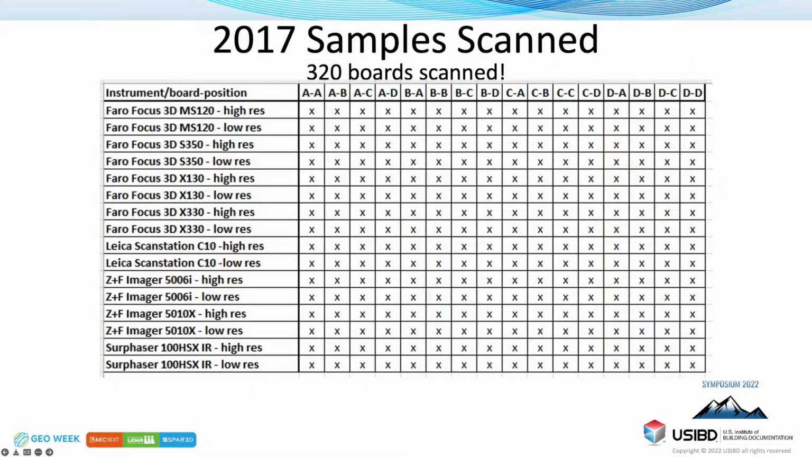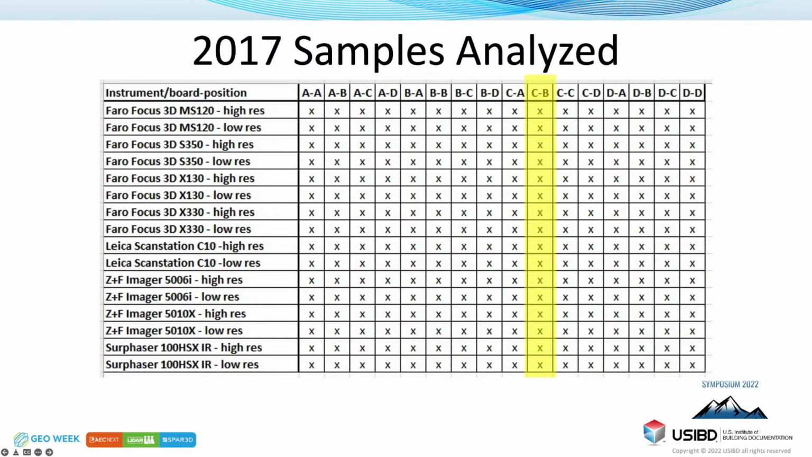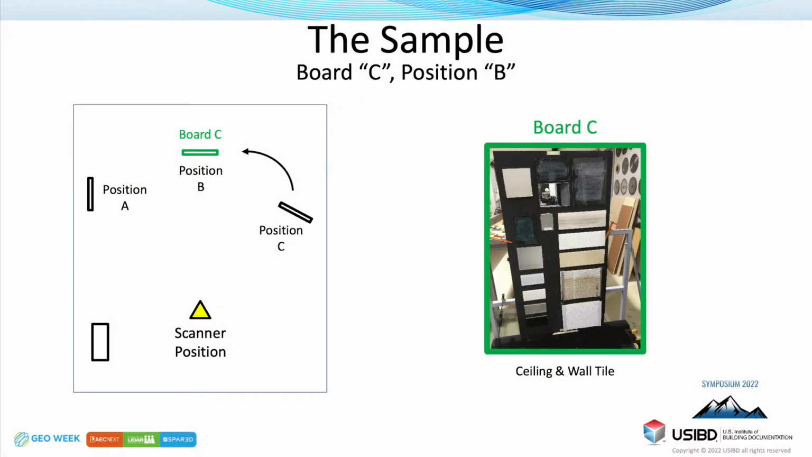So it's the 2017 boards, and you can see 320 boards in the 2017 setup, and that was the board that we actually talked about at the symposium. I think, did you talk about that? Yeah, that's board C, position B. Correct? That was the ceiling board.